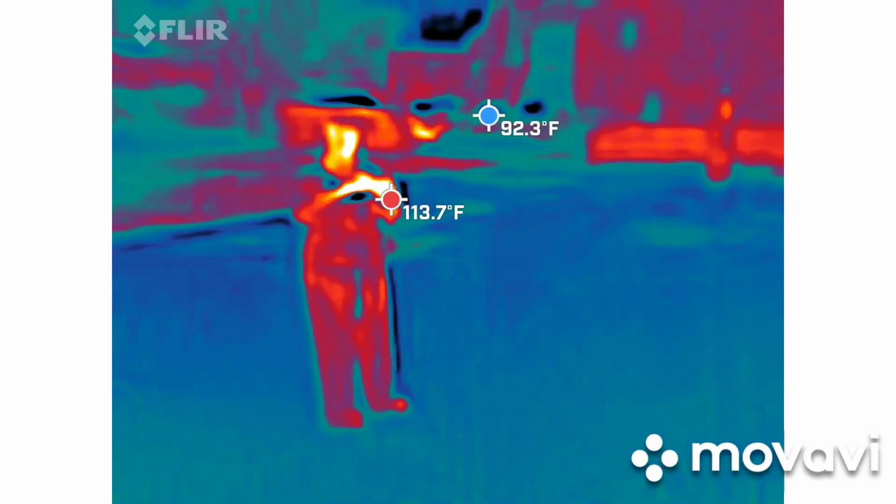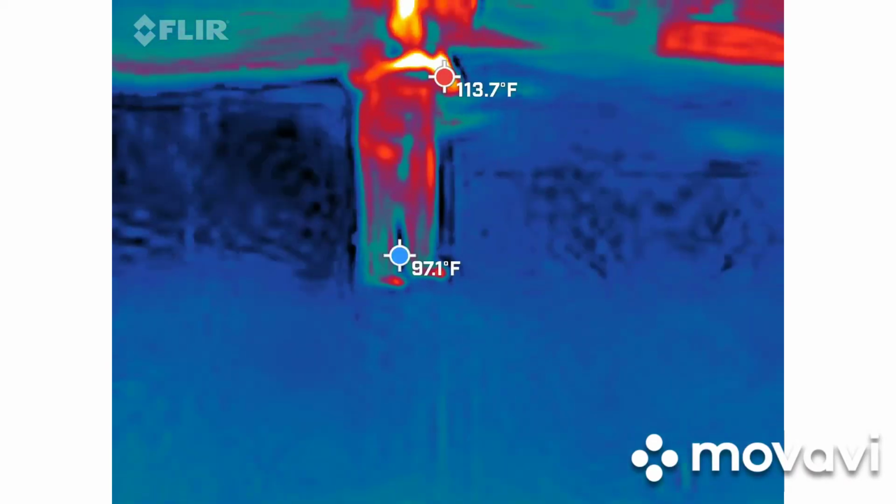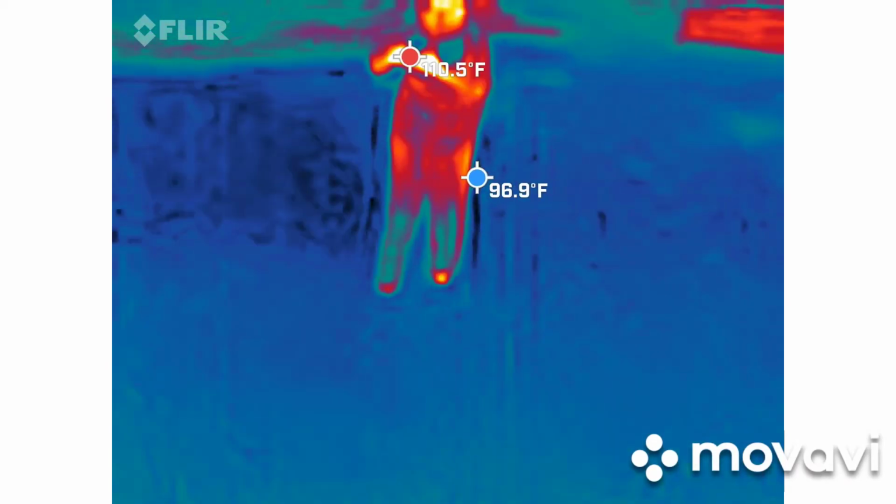Let me see that red one for a second. Let me show you a little trick, because I haven't caught anything with 3D software on this one yet. What I'm looking for on this, watch right here where I blow the smoke. This is what I'll be looking for.